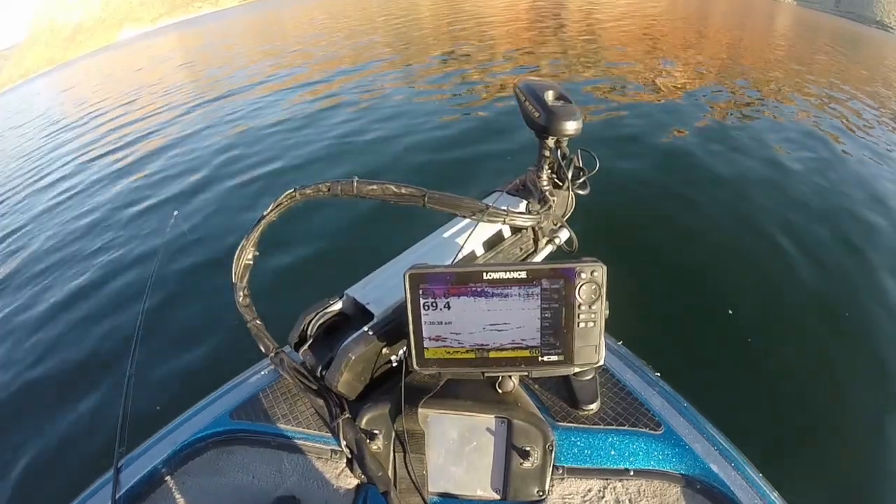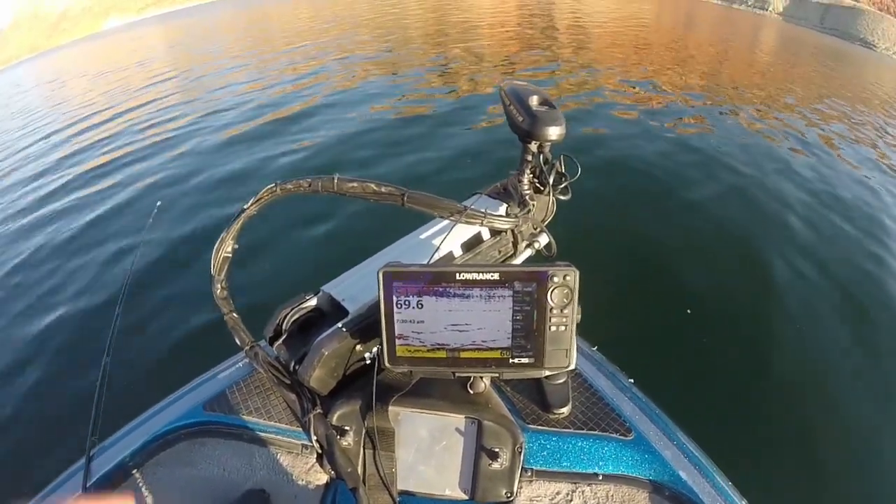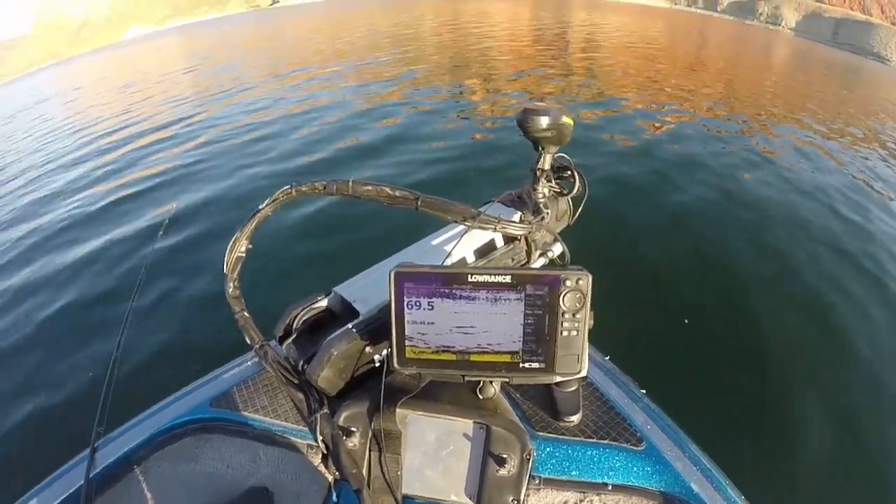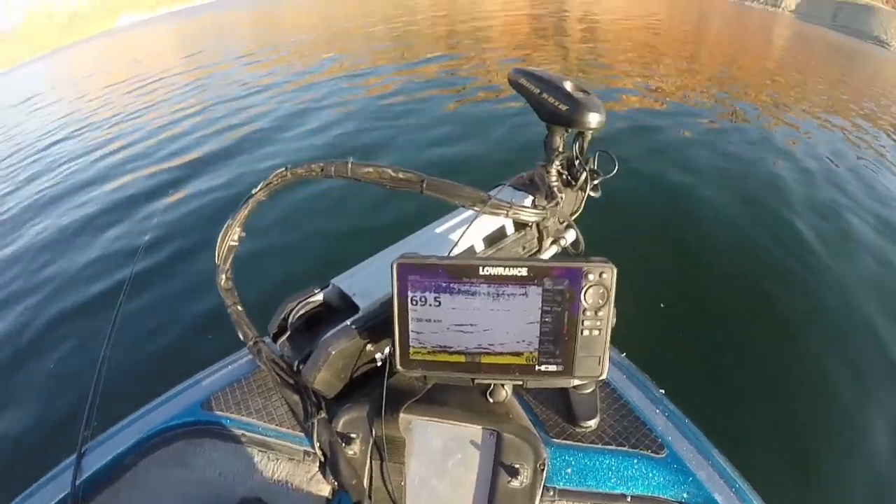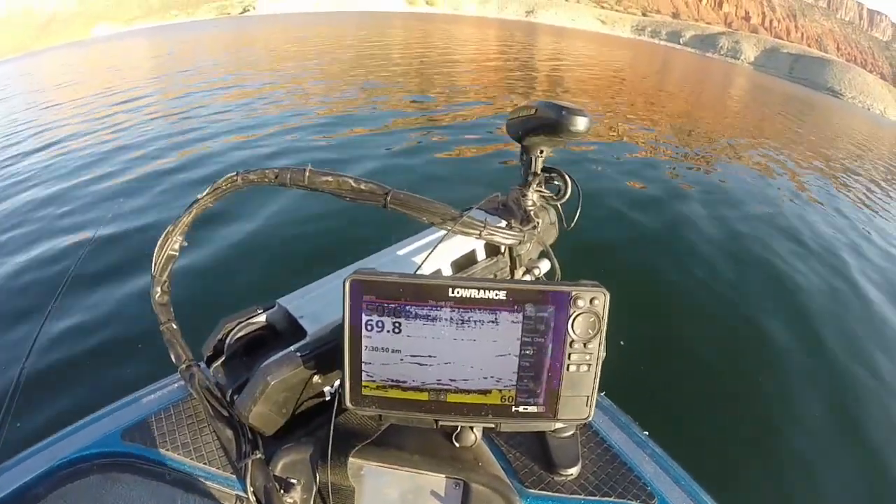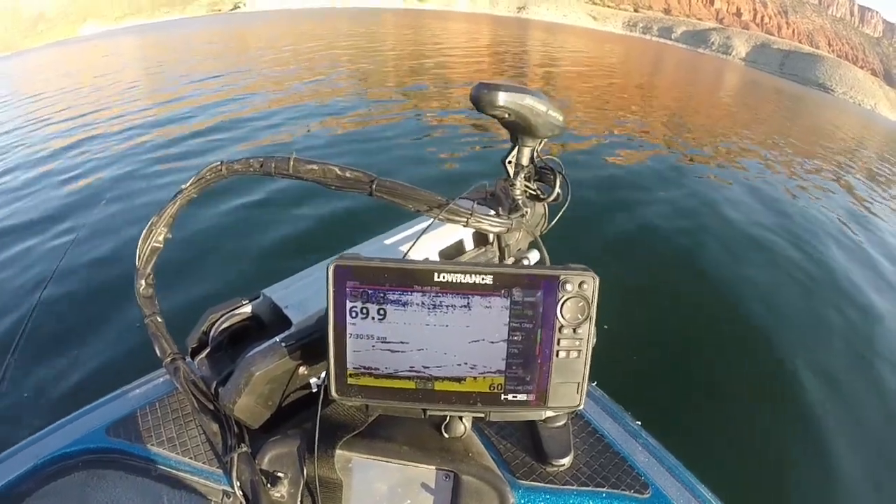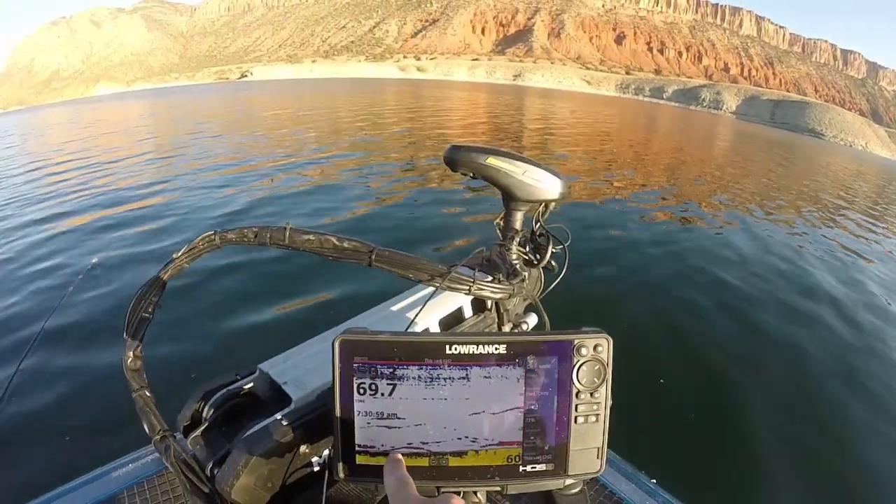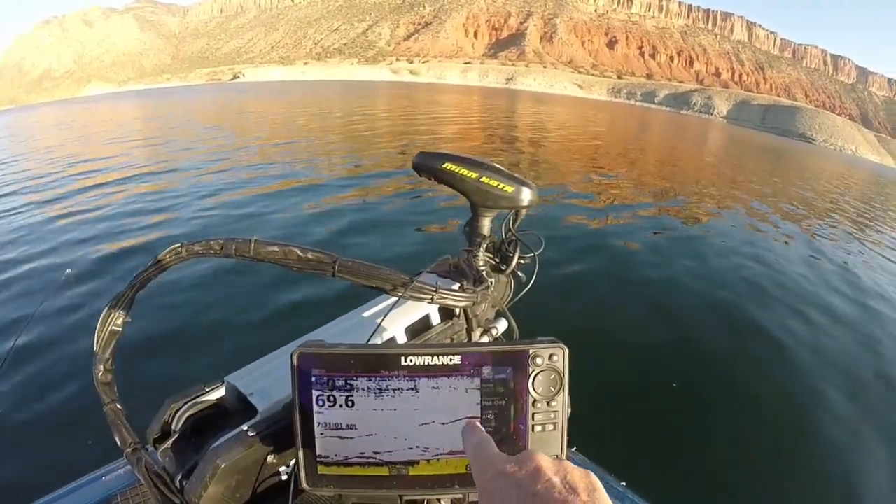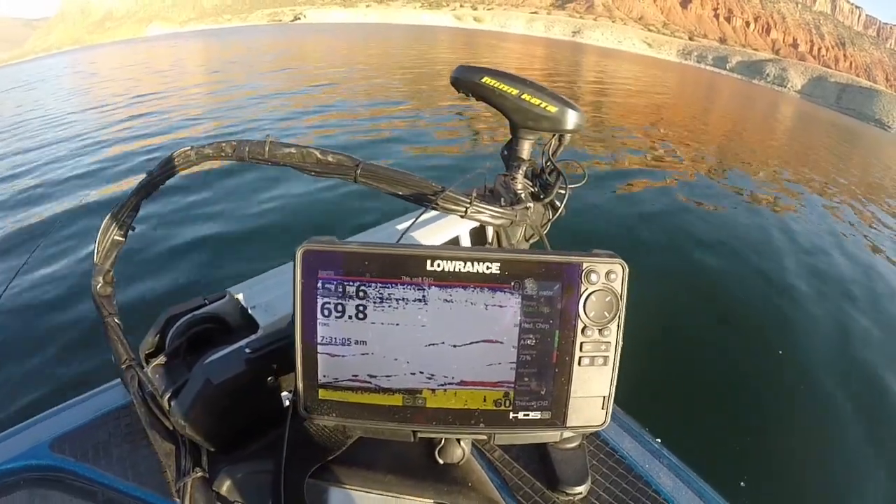It's approaching the spawn for the kokanee, and we only have a couple or 3 more weeks to fish before it closes for the spawn. So I thought that today I would show you what it looks like when you have kokanee coming in and stacking up in a specific area. Here I'm focusing in on the finder. All of these fish right here from the bottom all the way up to 35 feet are in fact kokanee, and that's what I'm jigging for.